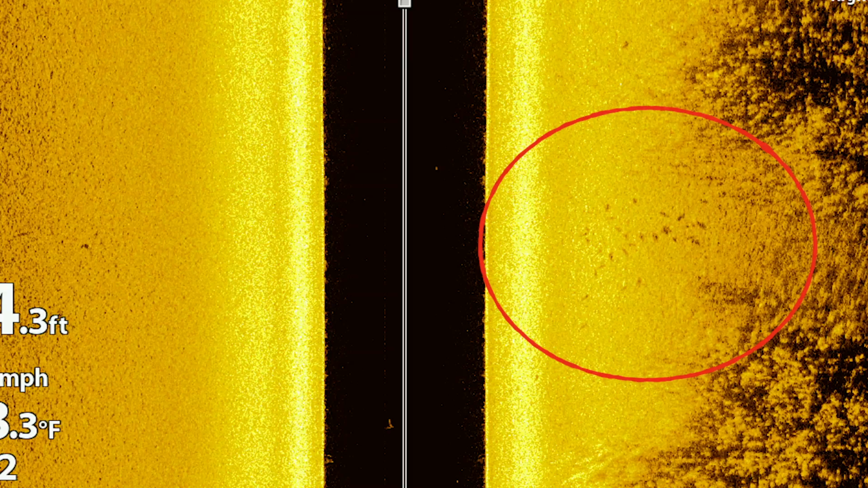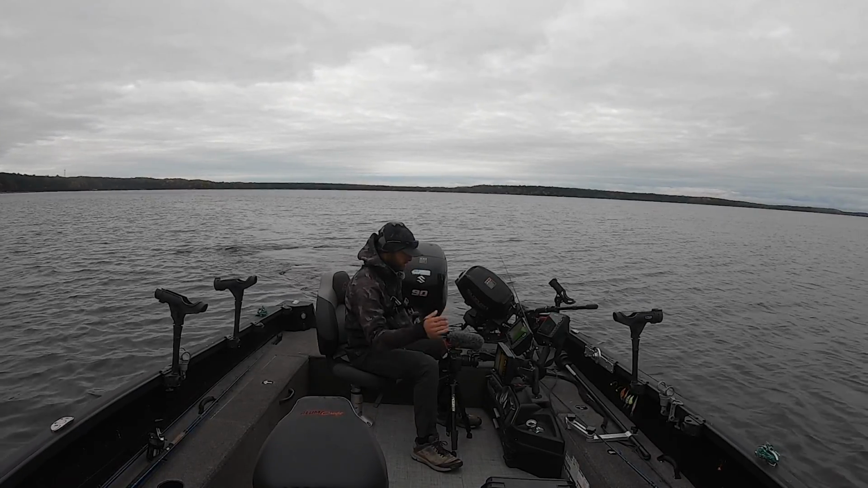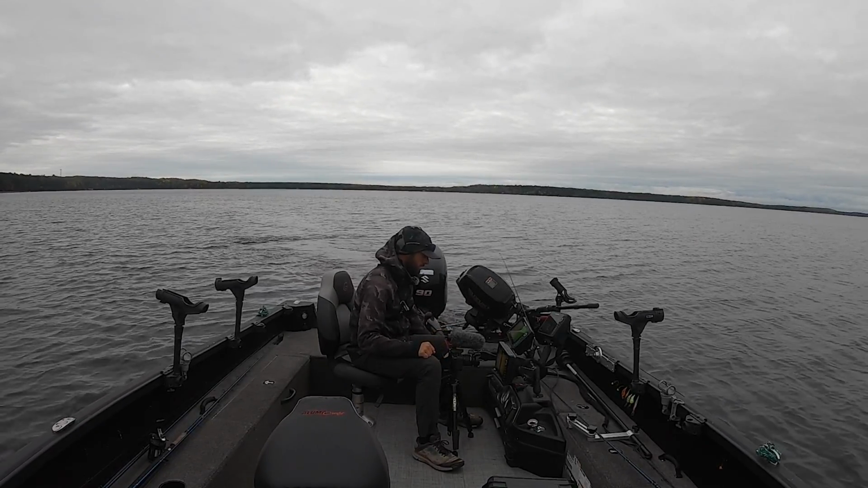So I'll go ahead and take a screenshot for you. And look how beautiful that pocket of fish is sitting right there, just waiting for us on that outside weed edge right there. So we'll just keep cruising down it, and like I said, scroll over to it, drop a waypoint, make note of where that is.